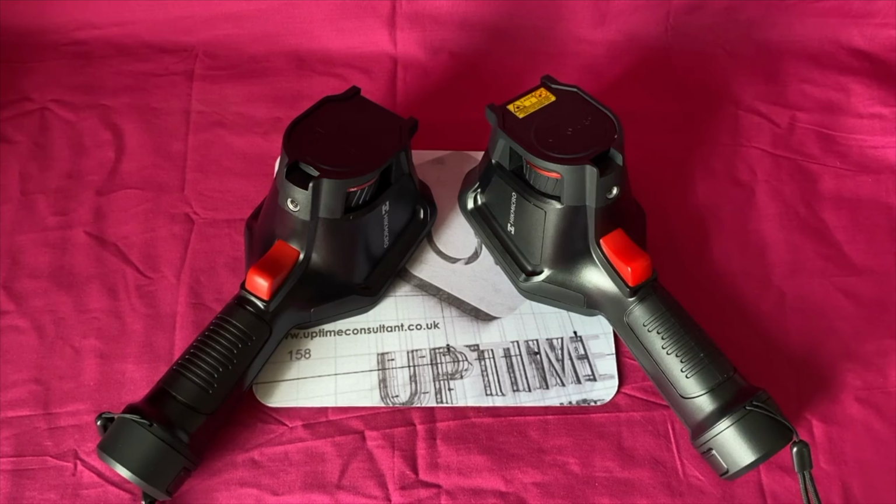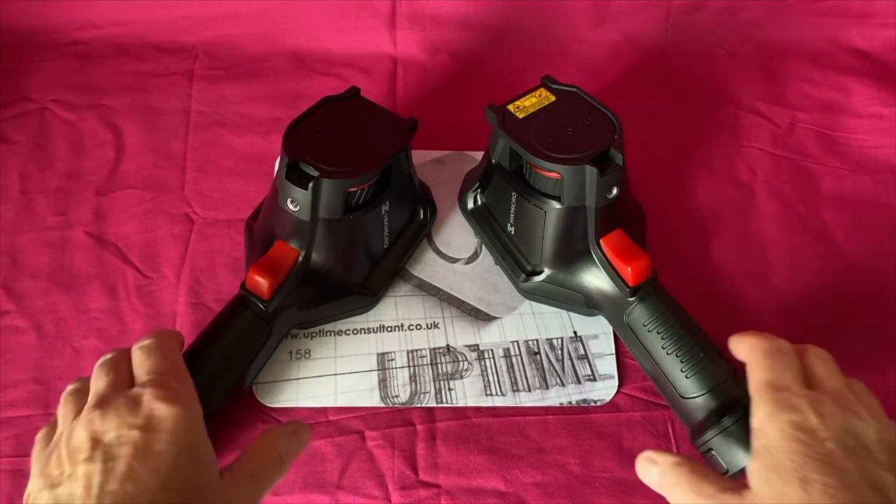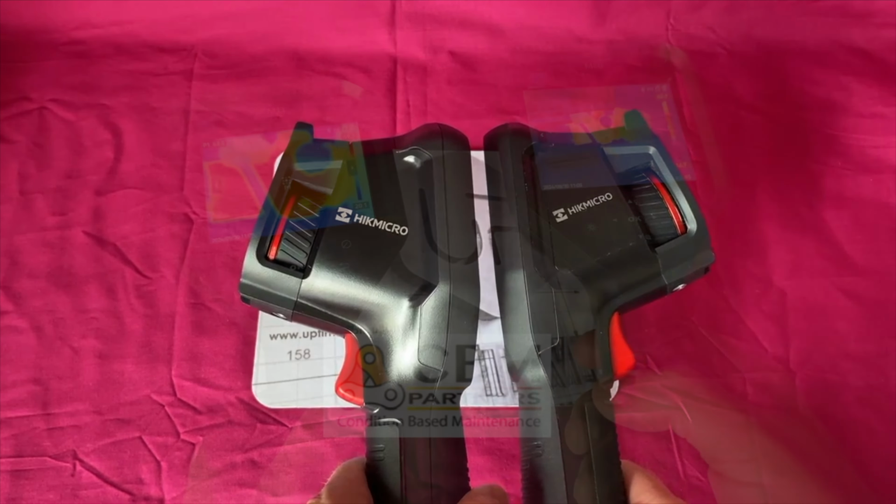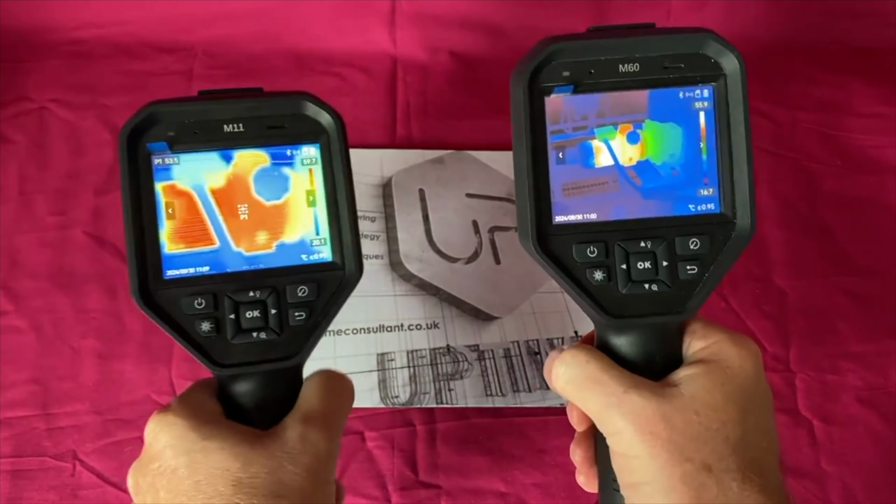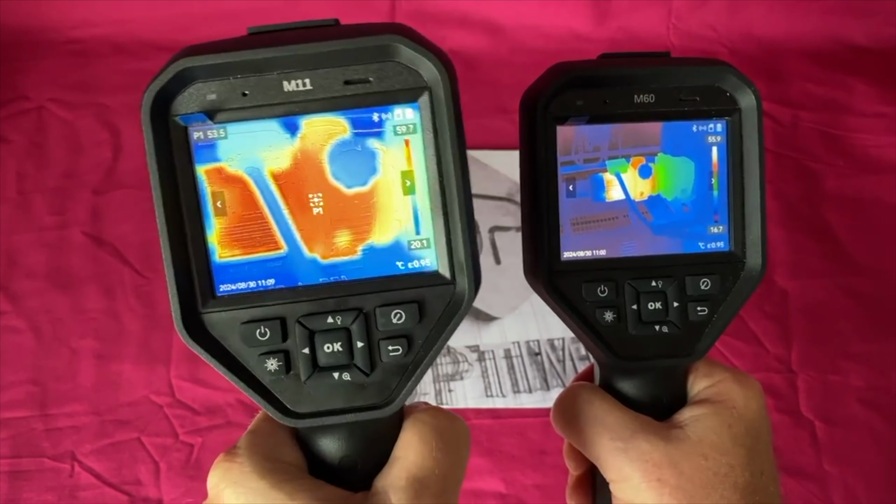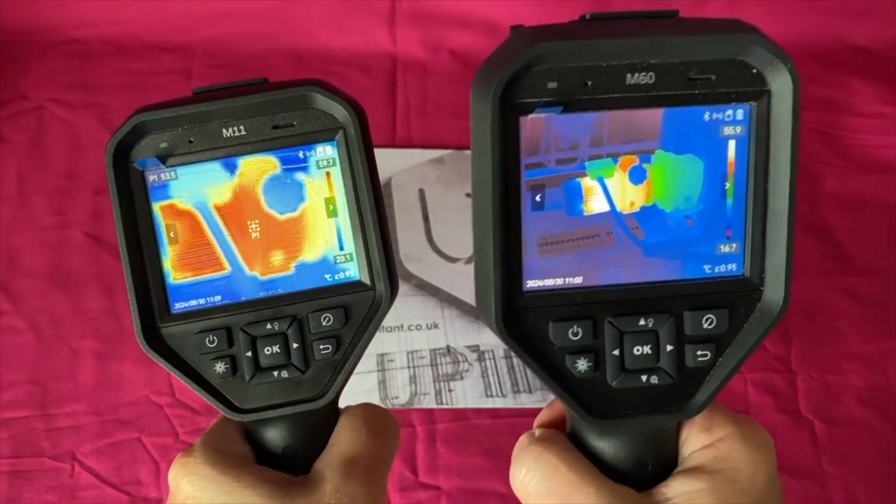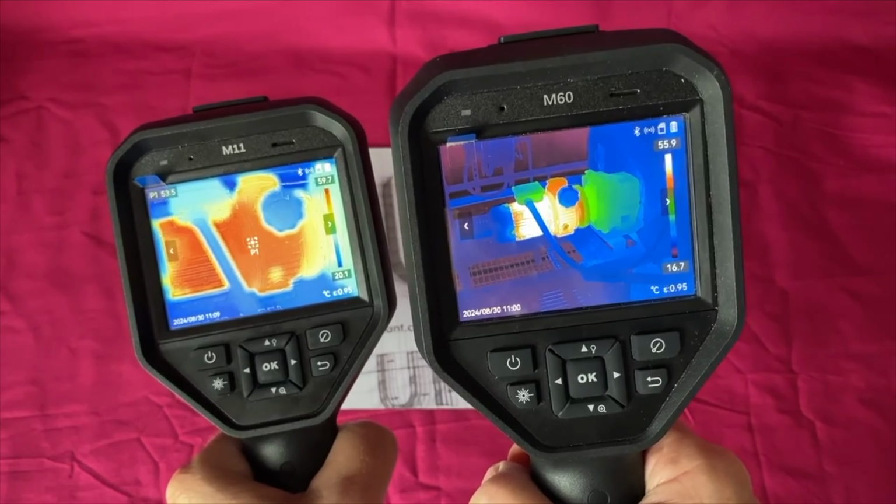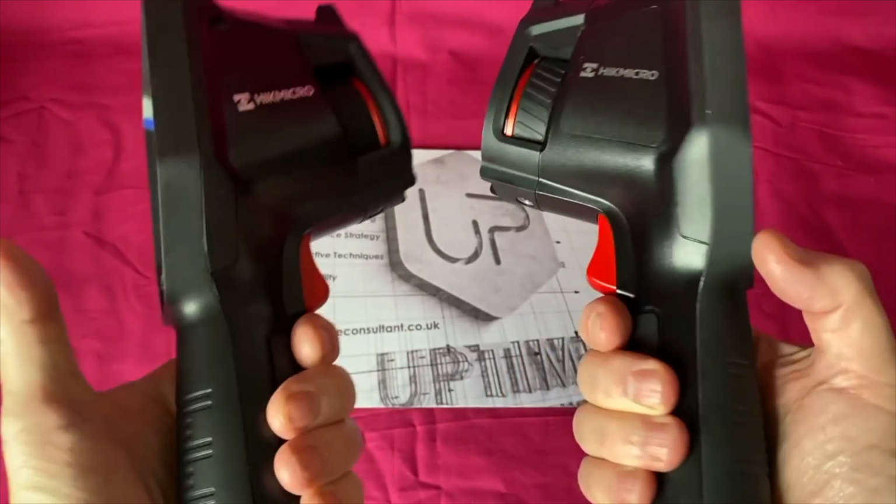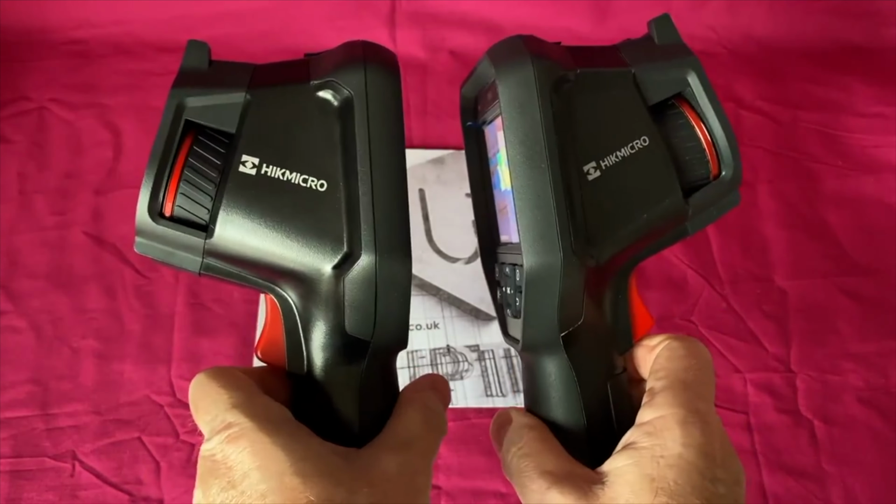This is going to be a short video, just as a comparison between two M series Hikmicro thermal imagers. They are both the same form factor instrument. The M11 here is 660 grams in weight and the M60 is about 685 grams in weight. There's about 25 grams between them. Other than that, they're all the same form factor.